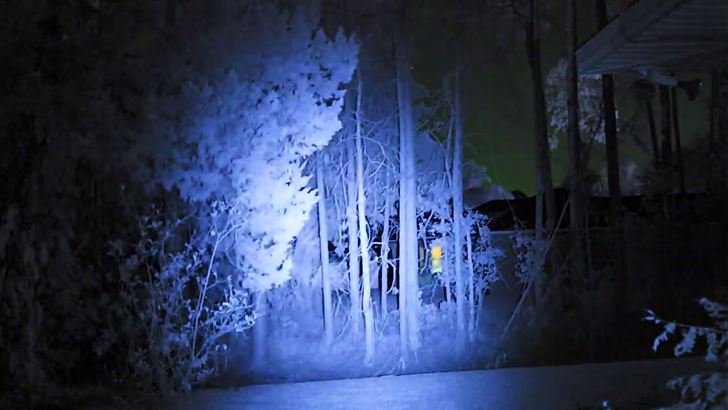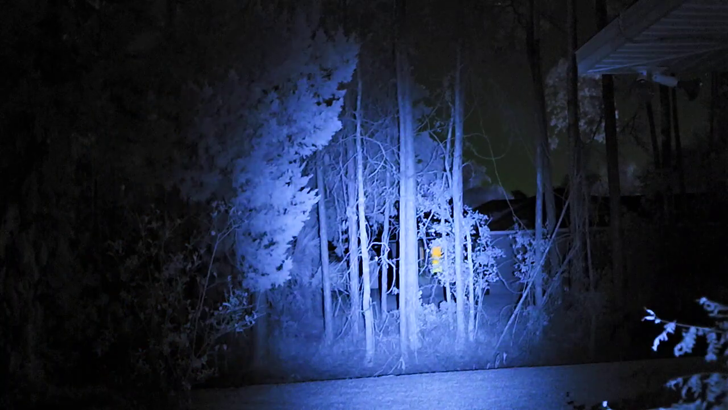Past this little lemon tree, there's a little straighter line to their fence across the back. It's pretty cool though. You can see clear. That's a nifty little toy, man. Oh yeah, I want a Kiji now. That's gonna look pretty cool.